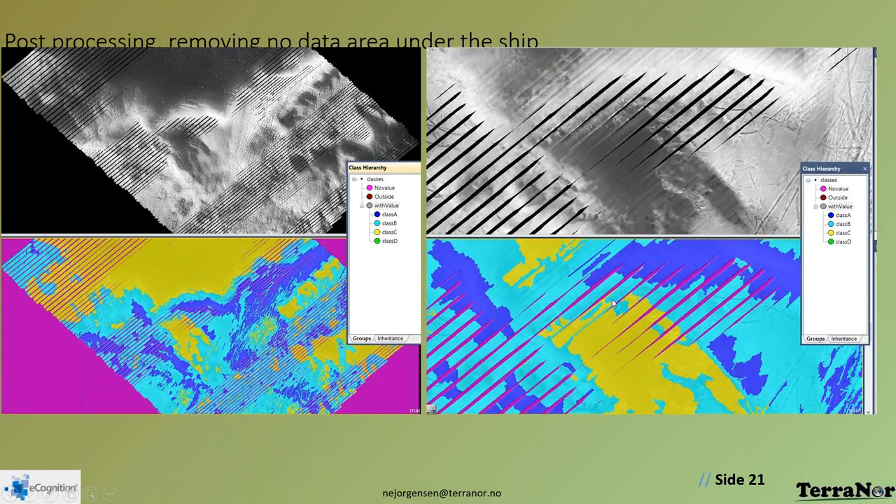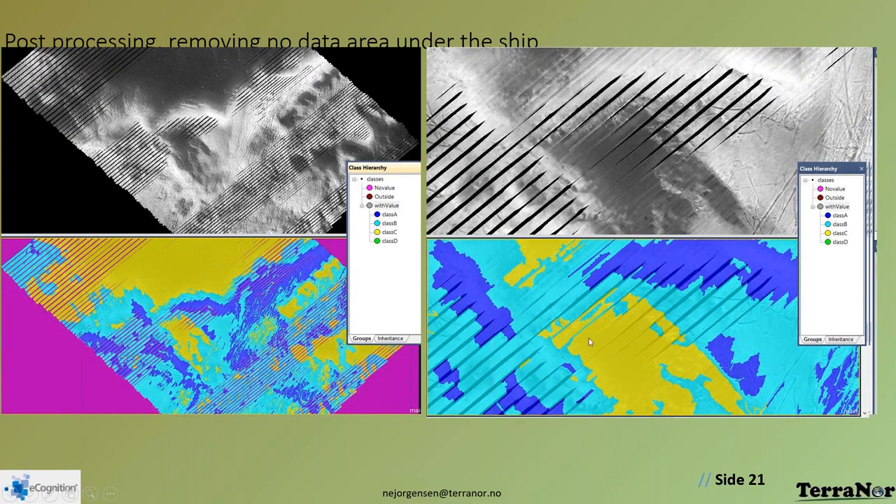Here we have classified this and found no value. So how do we do that? Well, we create a rule set in eCognition that fills the gap. Quite easy. And this is also because we want to show it can be done automatically.